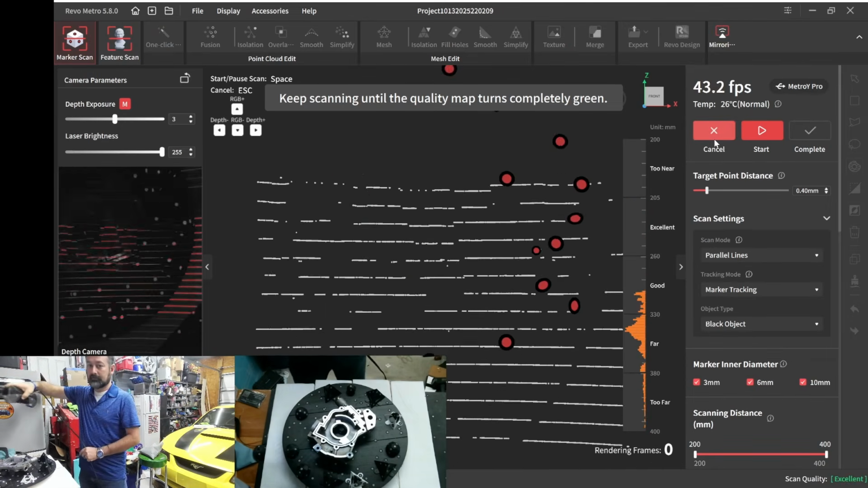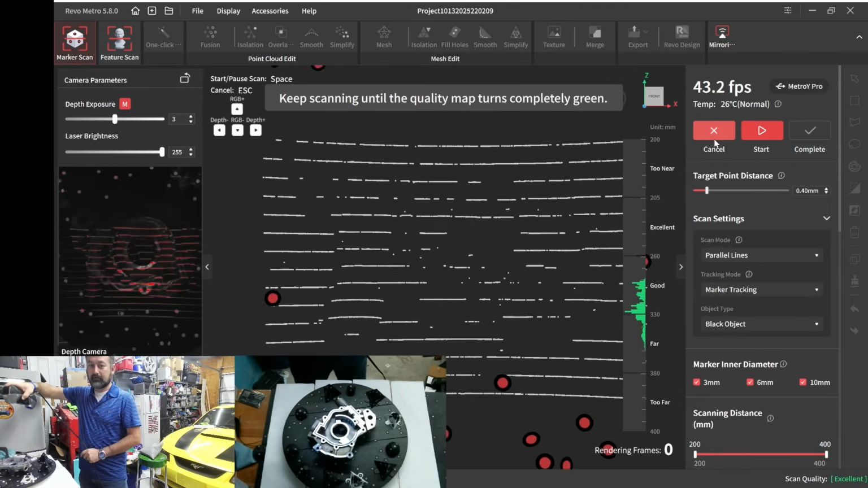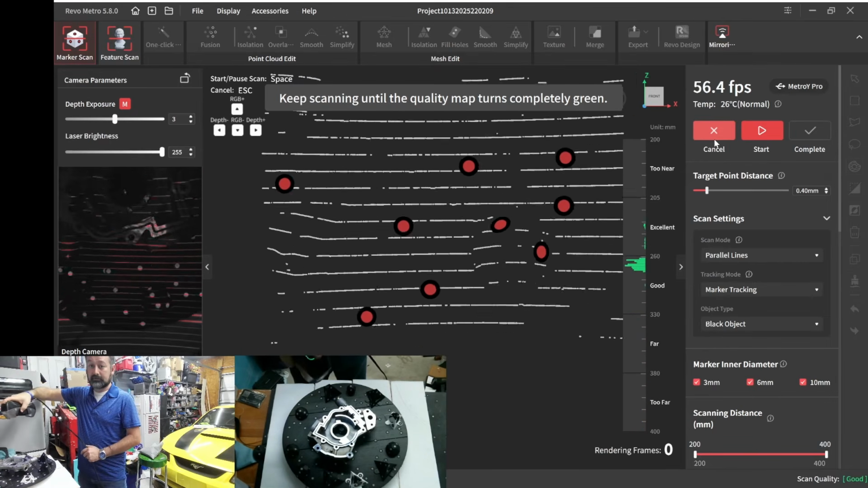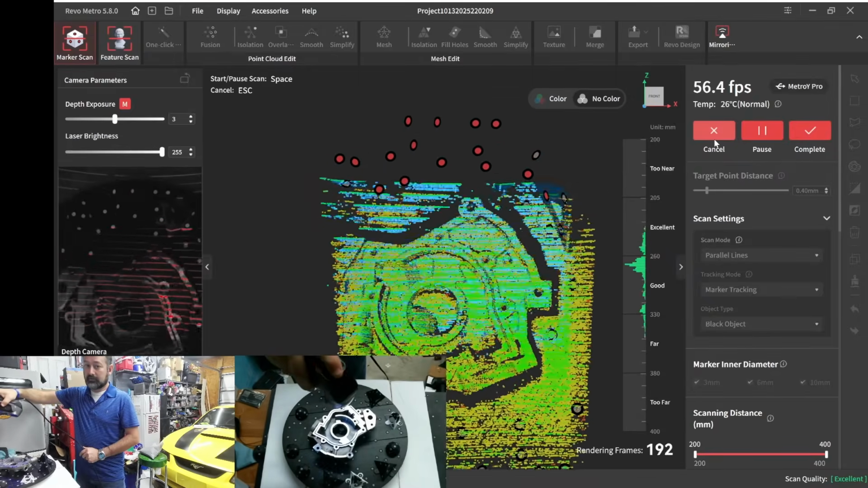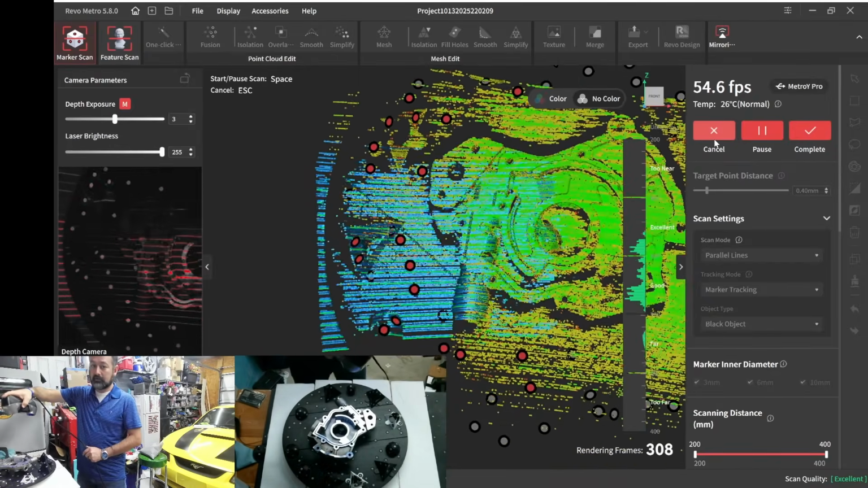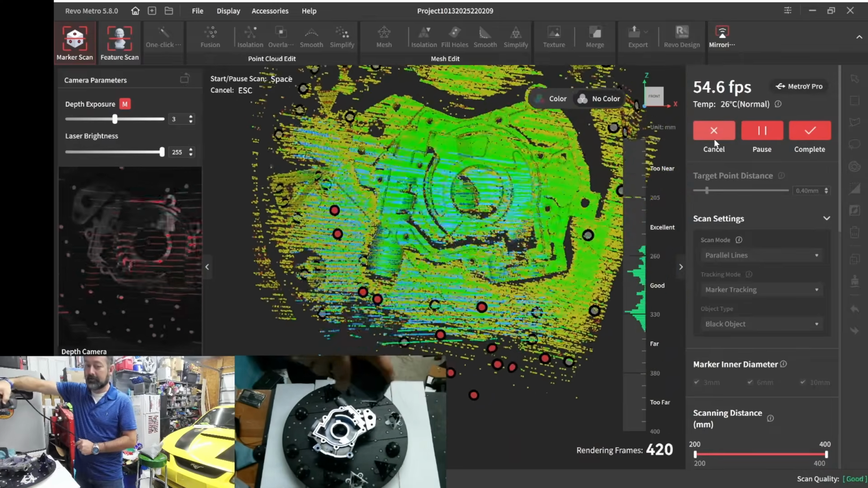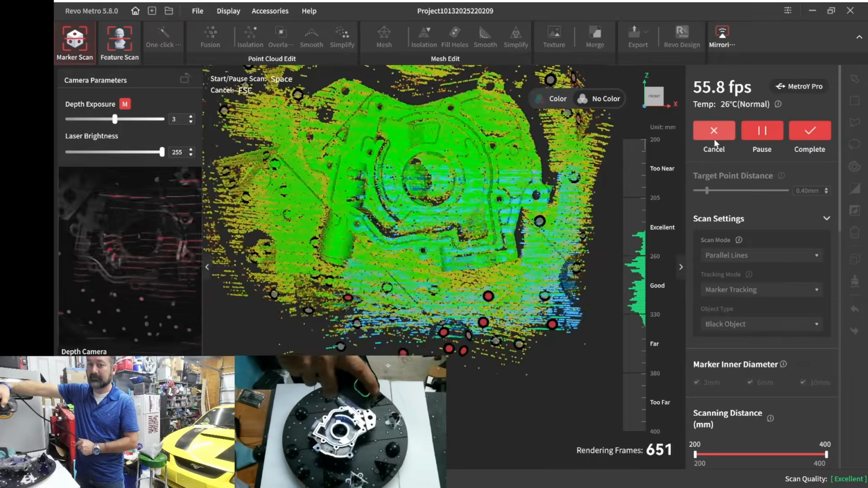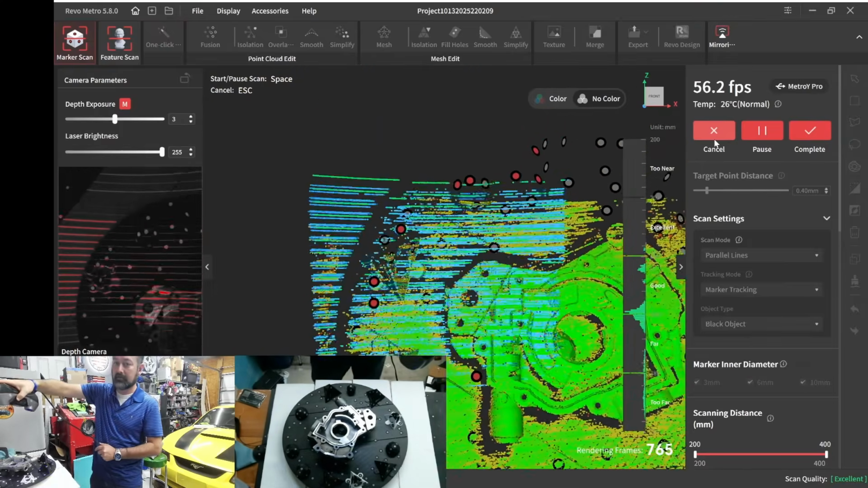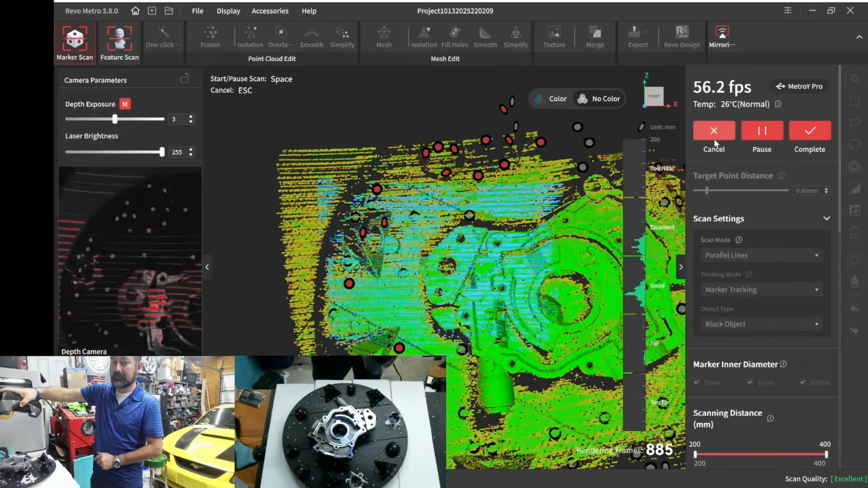Okay. Make sure we can see markers. Looks like we got it all. And let's just go ahead and get going. This is where a laser scanner comes in handy with the accuracy. So remember, I don't have any markers on this part right now. I'm just scanning around it, trying to stay in the excellent mode.